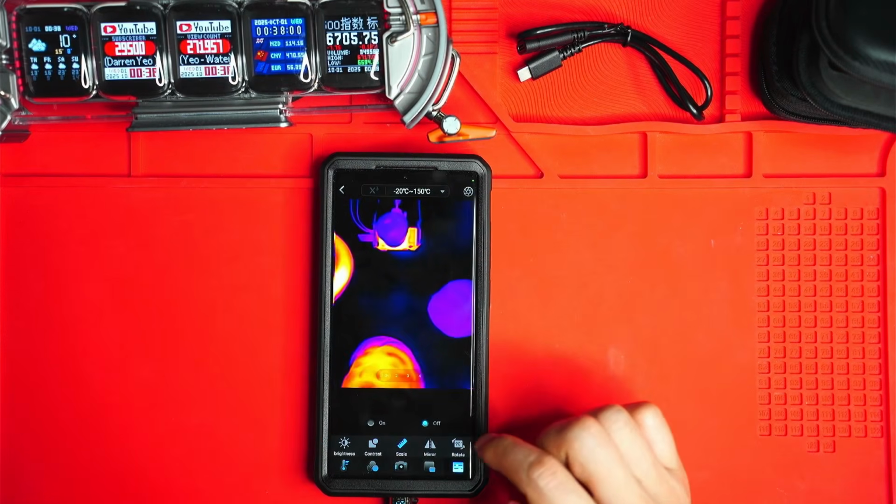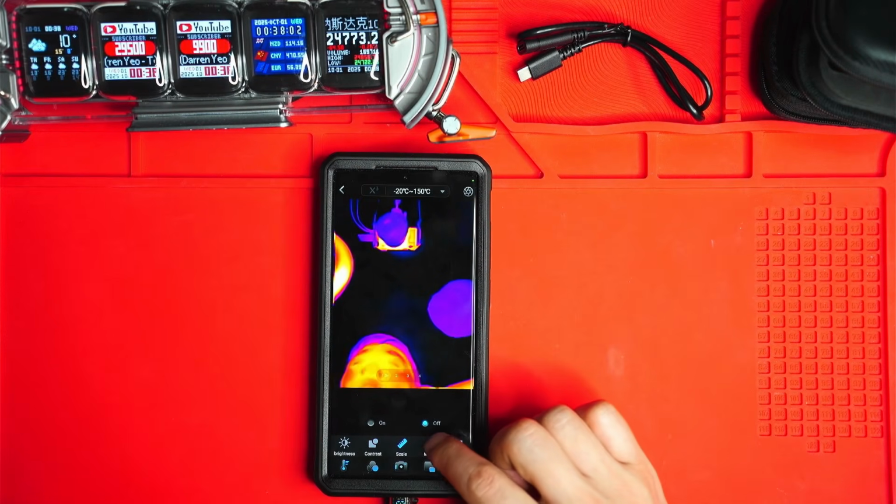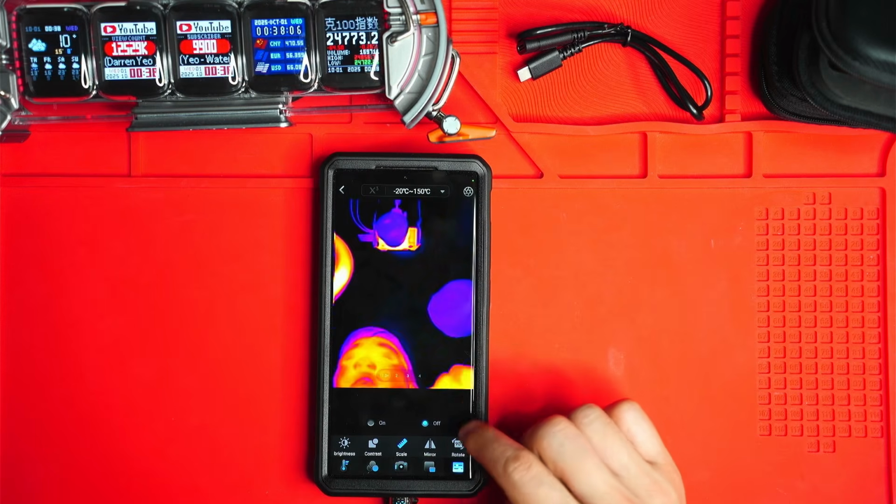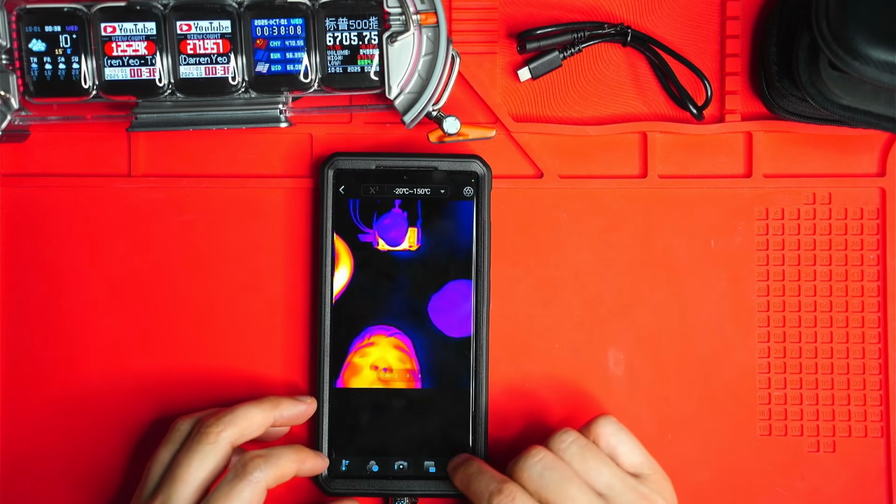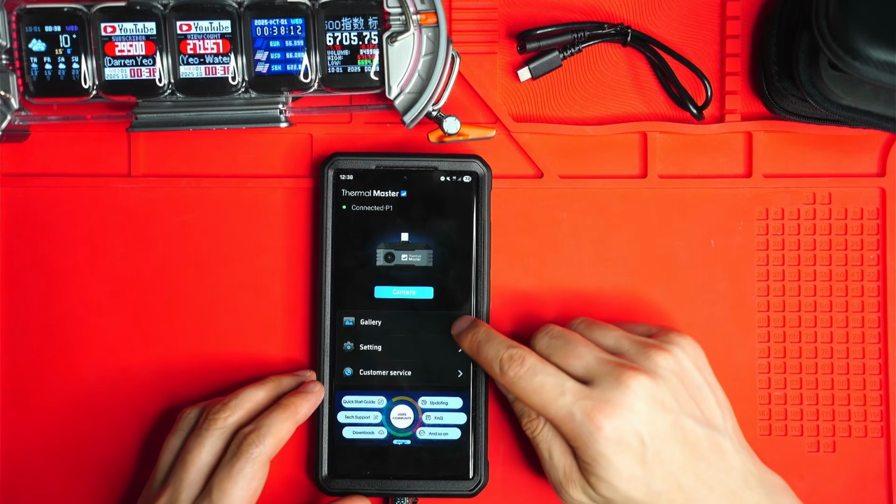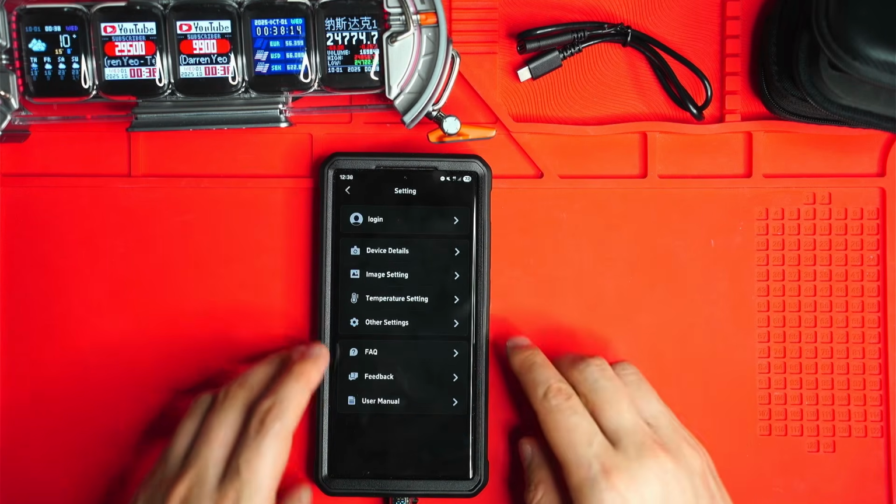And there's like a scale. I don't use that. Mirror mode, mirror the image. There's also, you can rotate the image if you want. Again, I just leave it on the default. And if we go back in the app, this is where it's really cool. You can obviously access the gallery of all the photos and videos you've taken.